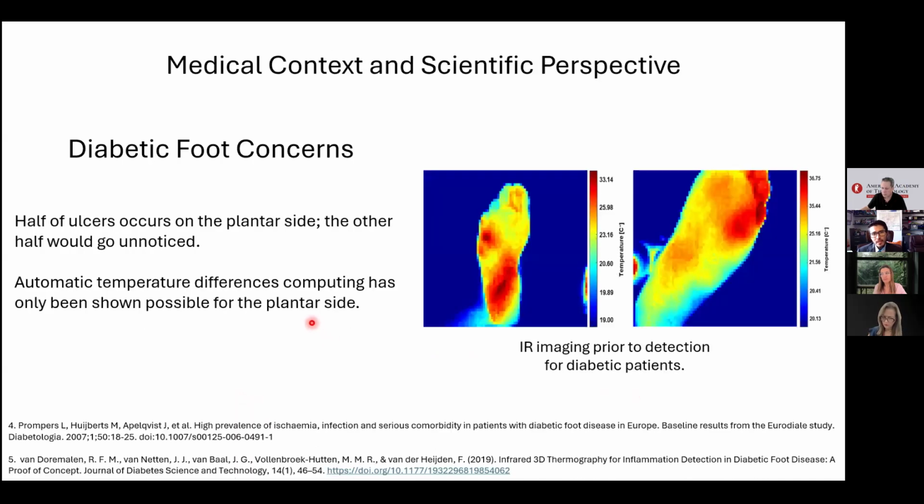In our medical context, most, or even half, of the ulcers can occur on the plantar site. Some of them can even go unnoticed before the first check with the medical team. The hypothesis behind using thermographic equipment is that with the normal human view, we cannot see temperature differences with our eyes.